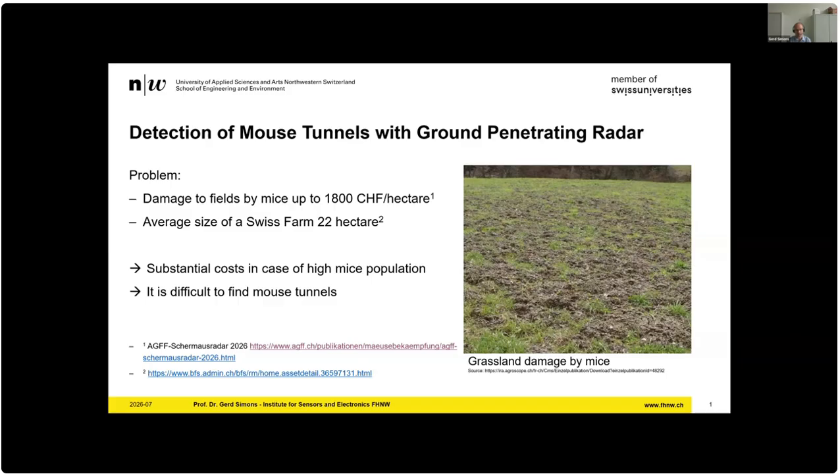What is the problem? The problem is that mice can cause quite a lot of damage to fields, in certain events over 1,000 Swiss francs per hectare. And if you look at a Swiss farm, the small average farm is about 22 hectares, so there is quite some damage caused to certain farms in Switzerland.